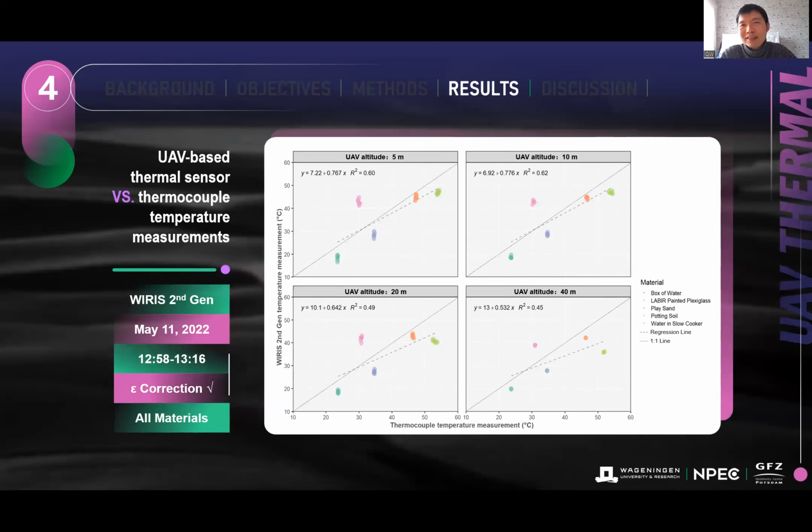For this outdoor field campaign, we would like to test several influencing factors on the measurements, and these slides will be regarding the influence of flight height on the measurements. Since we have used two camera models, I can now introduce some results from the first camera model, WIRIS. So for these plots, you can see